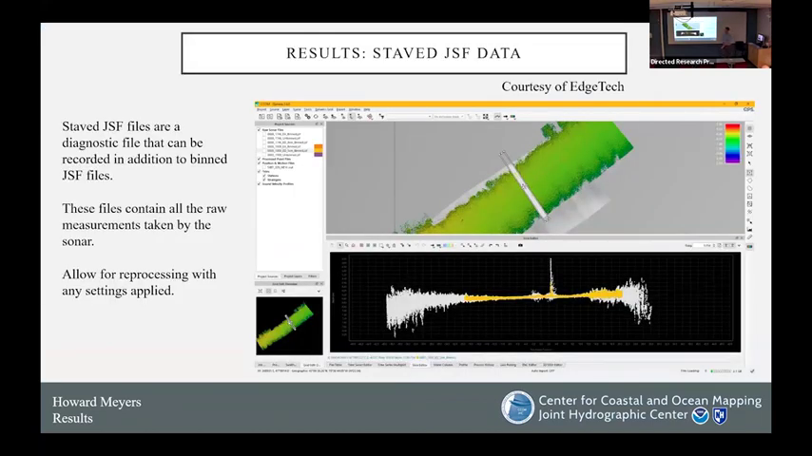I mentioned earlier that we can record what's called stave data, and so a stave data set file is an additional file that you can record as you're recording your bin data. So your bin JSF file is what you as the consumer, what you as the surveyor would come back and process. That data has been binned, and there's no way to change that binning method once it's been collected. Stave data, so a stave JSF file, is essentially a diagnostic file that is used by EdgeTech. This file contains all the raw measurements, all of your range and angle measurements from the sonar, and can be reprocessed by EdgeTech for whatever binning method that we choose.